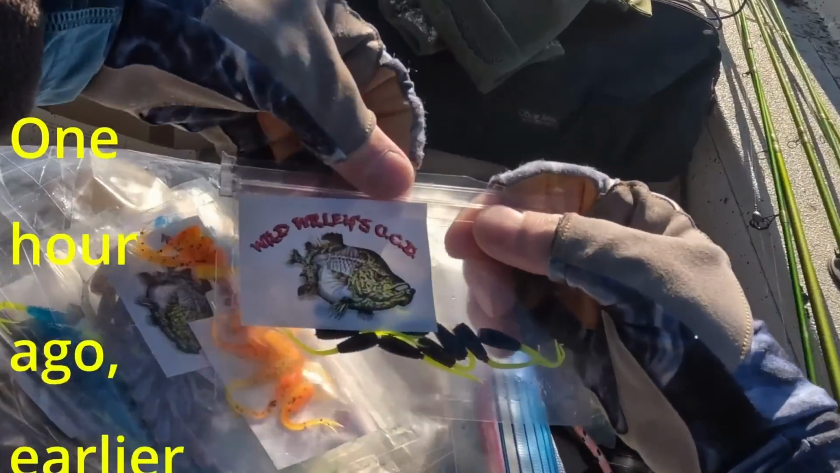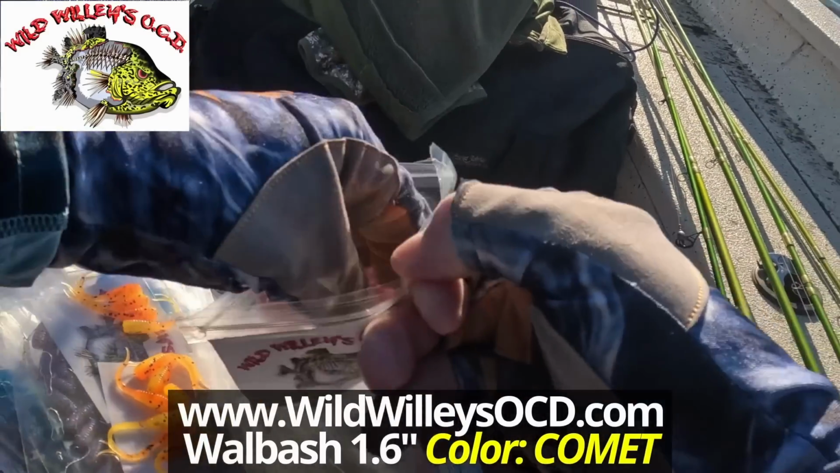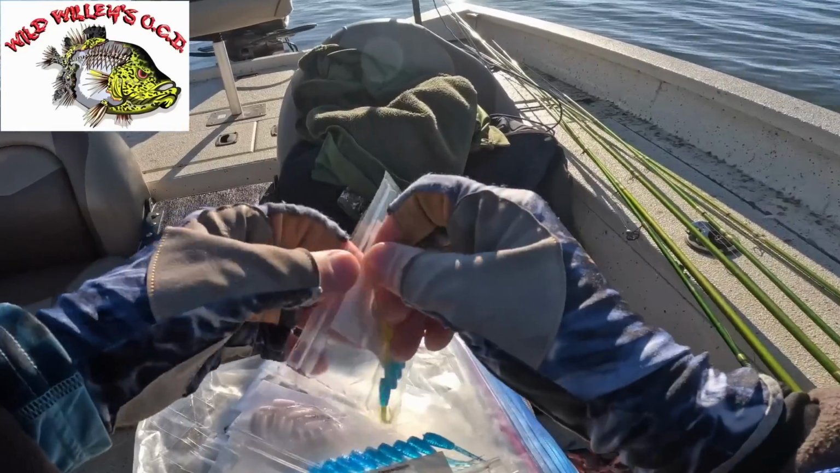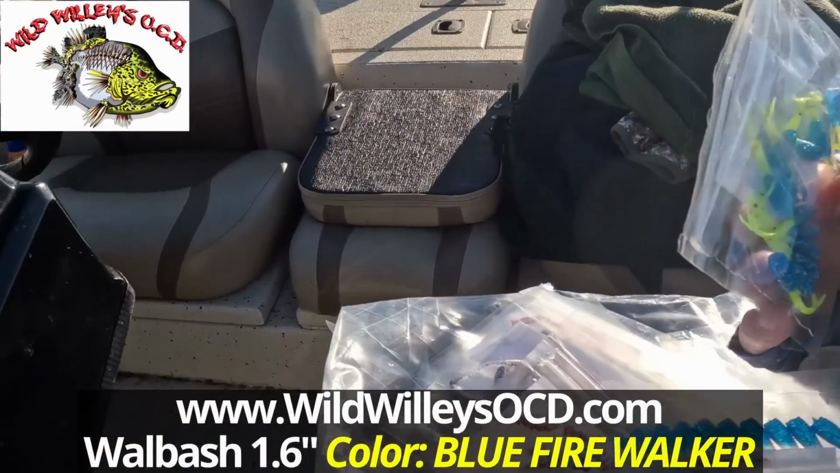I was catching them on Wild Willie's OCD, and the Comet color, which is black with a chartreuse tail. The Wabash is 1.6 inches, and also caught them on the Little Minnow, which is 1.75 inch. This is the blue Firewalker color. It was awesome. These fish were eating it up today.